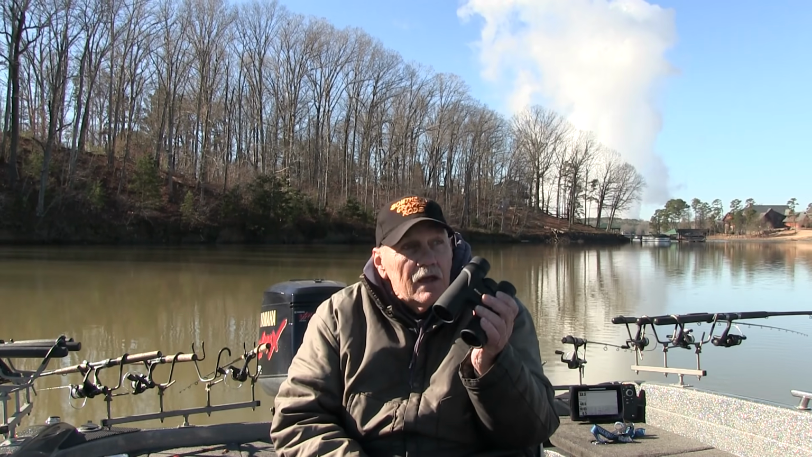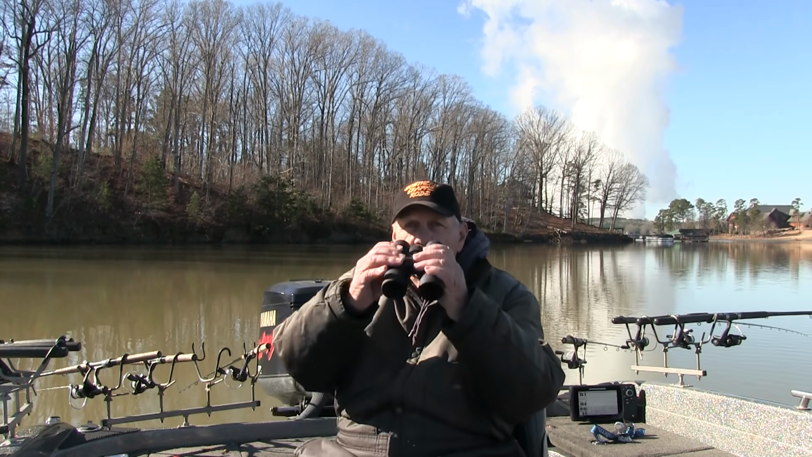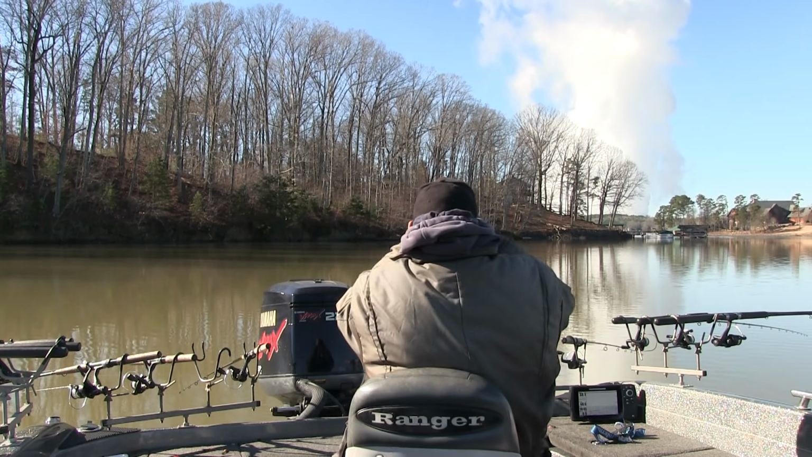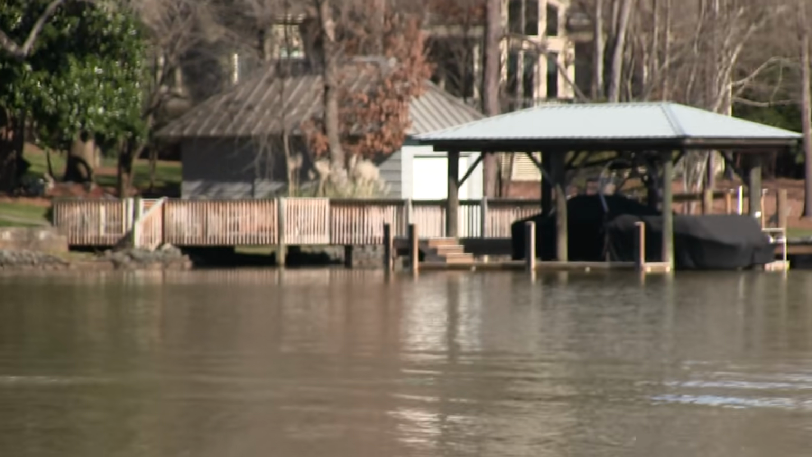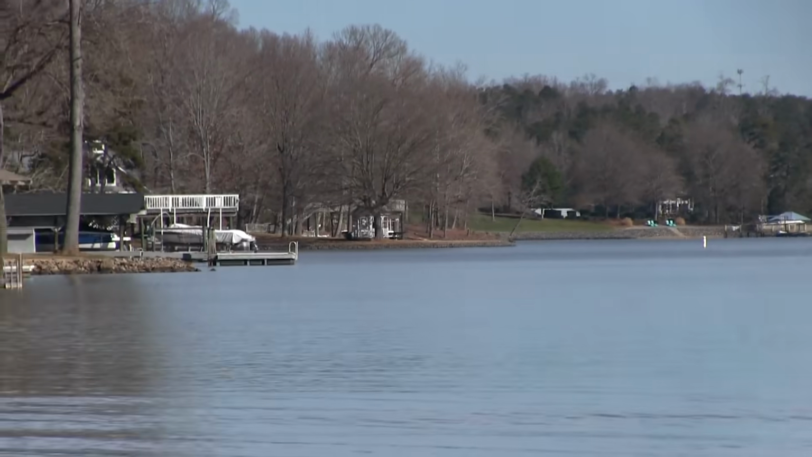Nikon Pro Staff. This thing will scan. You can scan more or less 360 degrees. So you can just glance. You can cover 360 degrees.